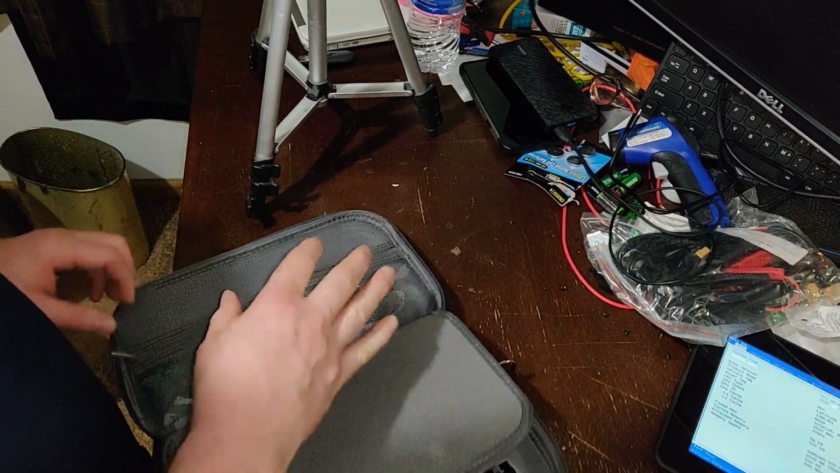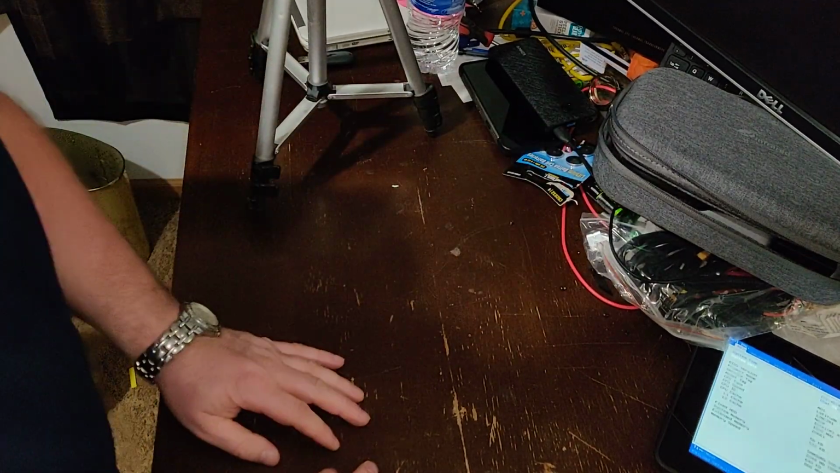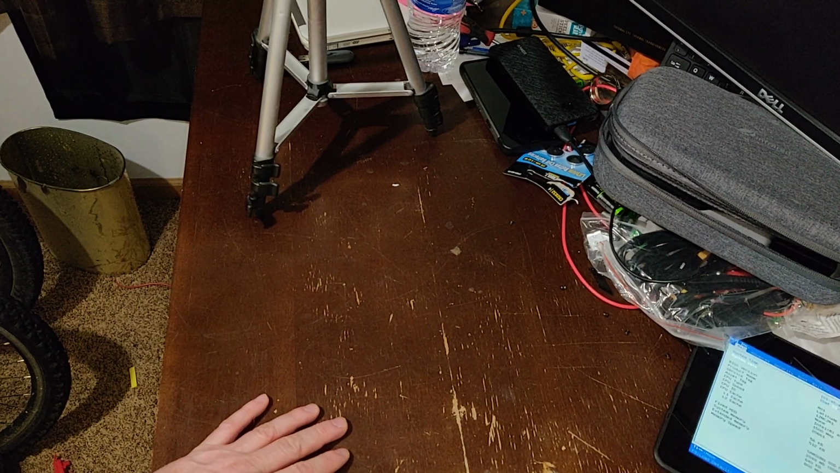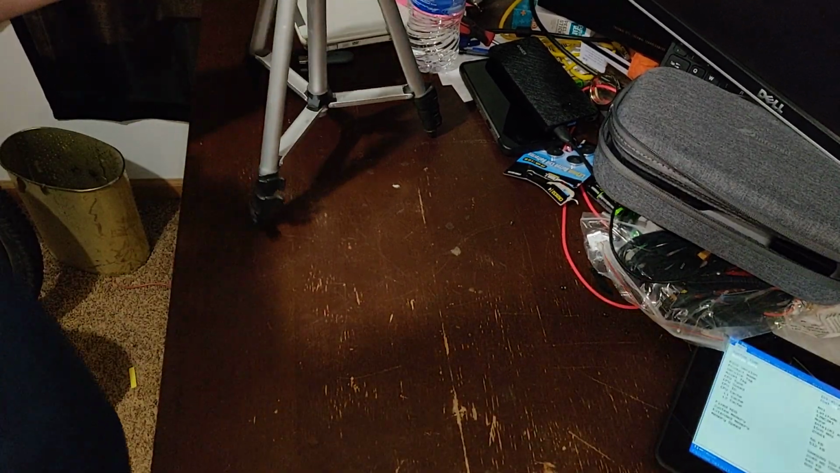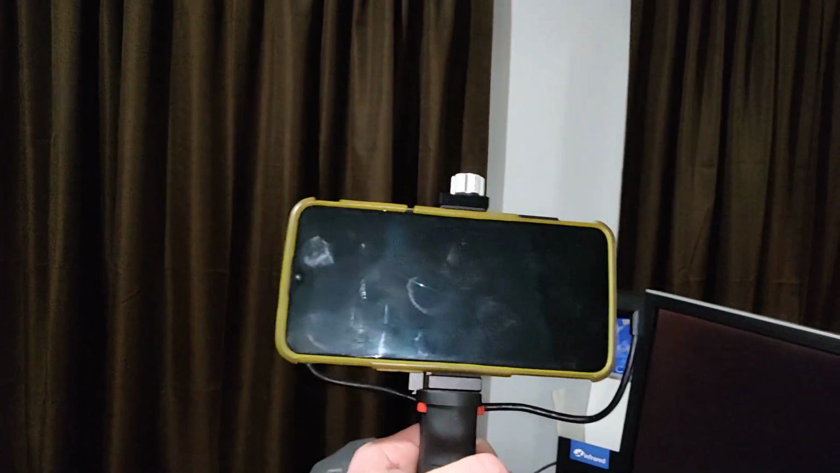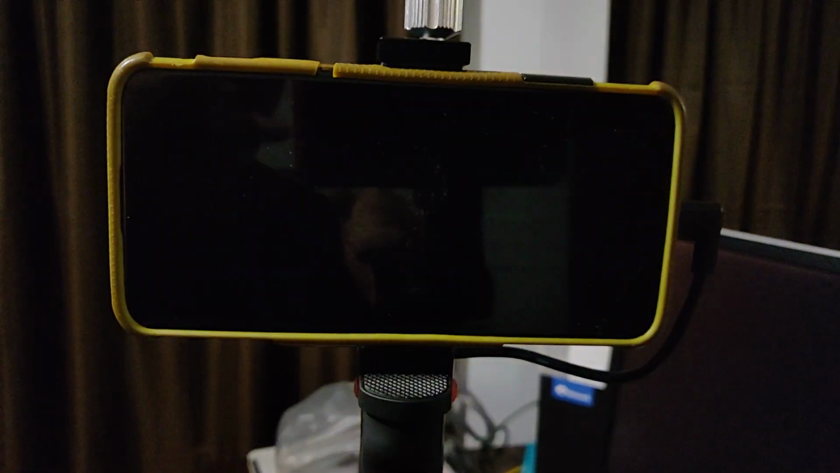The software is not perfect, but the software can be fixed. Software can be updated, and it works good enough. There's a few little things that I think are silly. So I guess I'll just do it like this. I'm just going to use one device to point at the other. I'm going to turn this light off. And I'm going to turn off some of these other lights so you'll be able to see better.